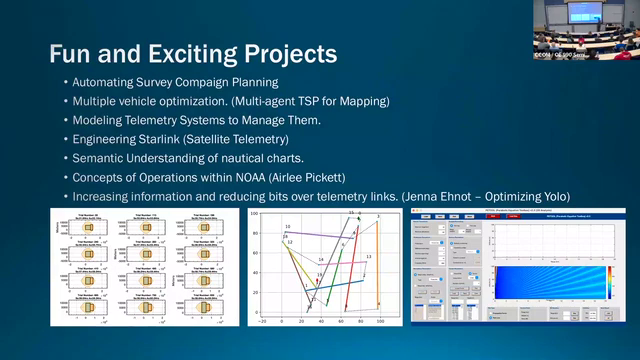So there are already algorithms where you can draw a polygon and a vehicle will go and survey that polygon autonomously. It doesn't plan the lines in advance, but it will survey based on the swath width. That's been done. We've done that. Other folks have done that. Axel has done that as well. But the next logical step is to think about what happens before the ship gets on site.